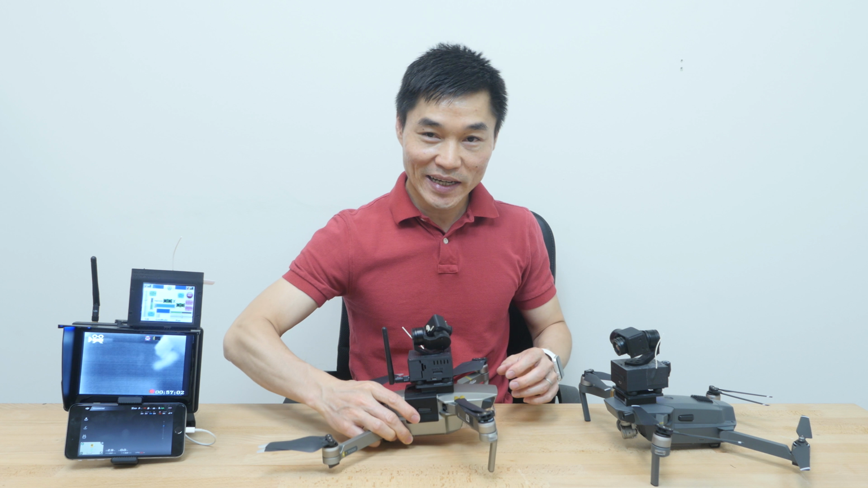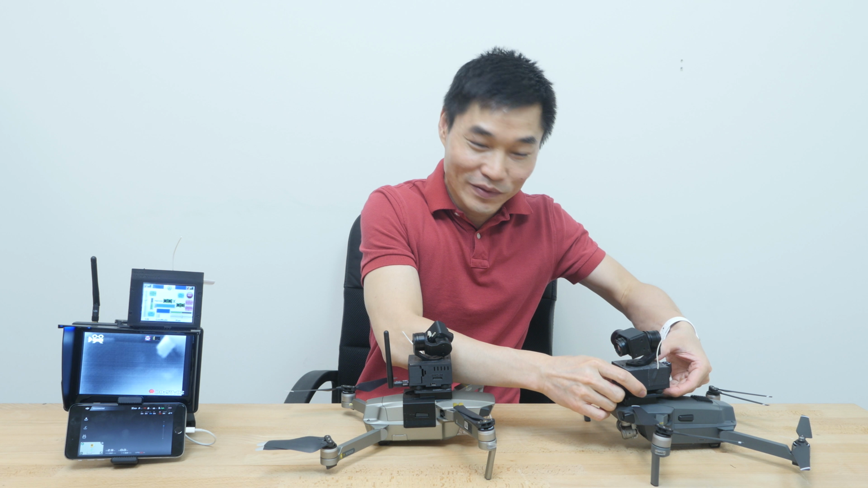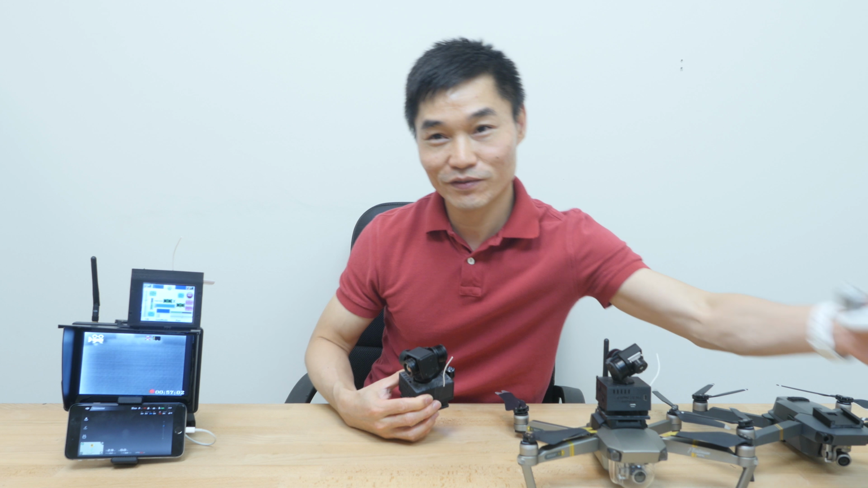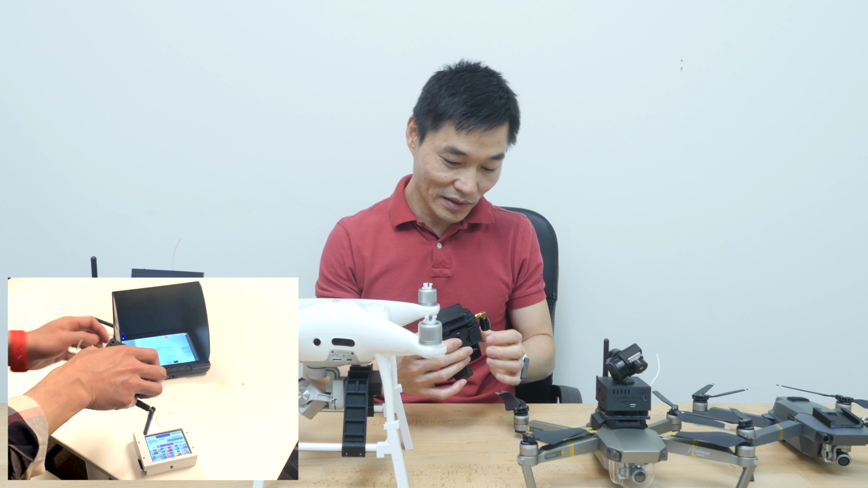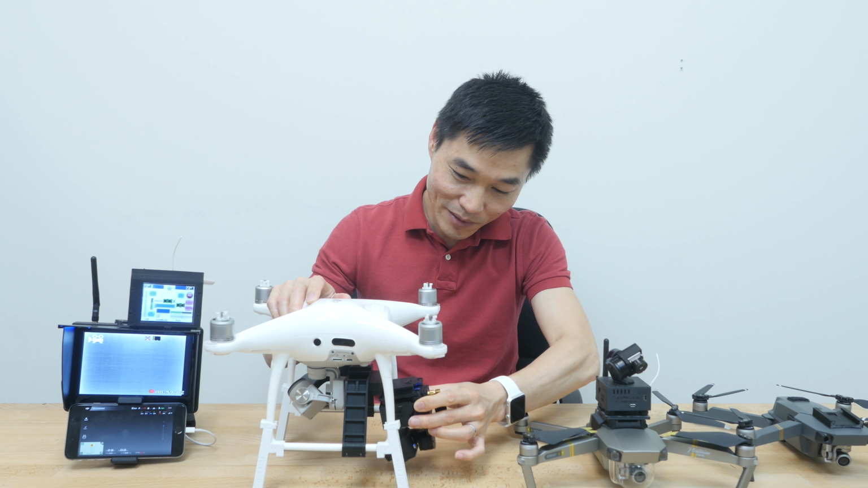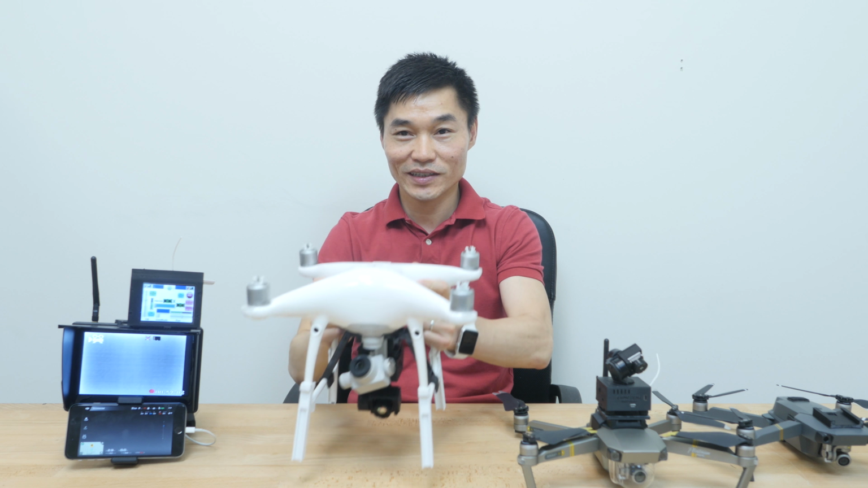Another question you might ask is how about if I don't have a DJI Mavic, or I want to move this to something else. If I have a Phantom 4 like this one, I can do so. I will switch it to the upright position, and you can see it's operated in the upright mode, and it fits very well on the Phantom 4.